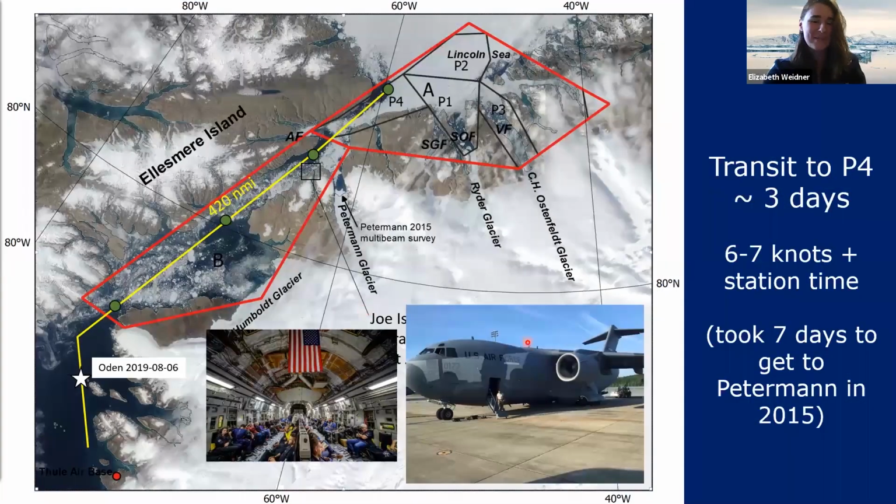So the scientific team and a few of the crew members met in New York at Newburgh Air Force Base. We got onto this C-17 cargo plane. You can see us all there in the cargo hold. We flew into Thule Air Force Base, we boarded Oden, and we started steaming north. And we made excellent time.